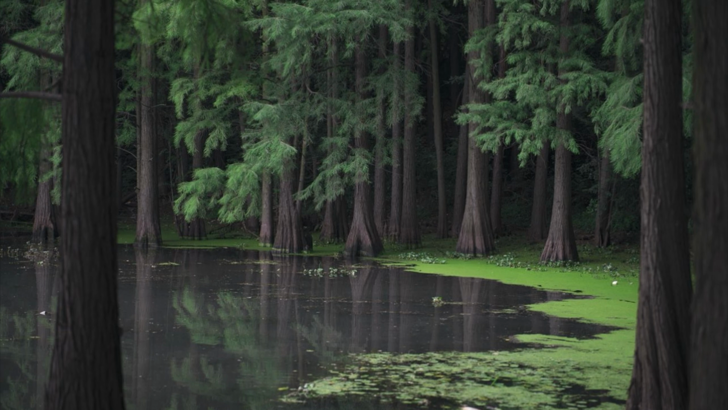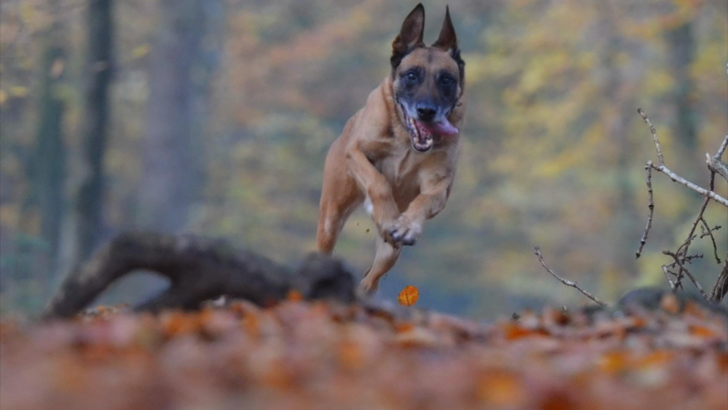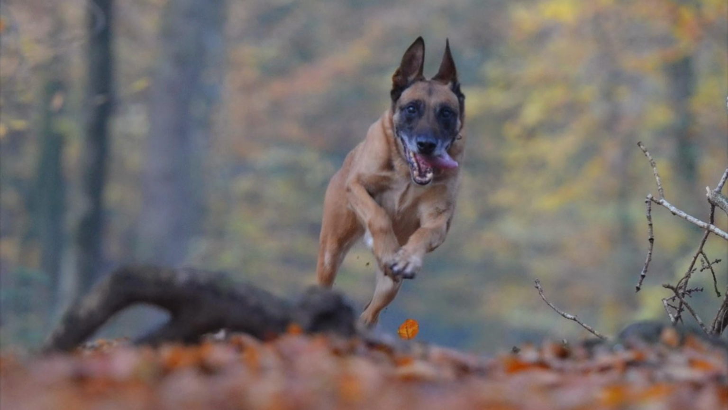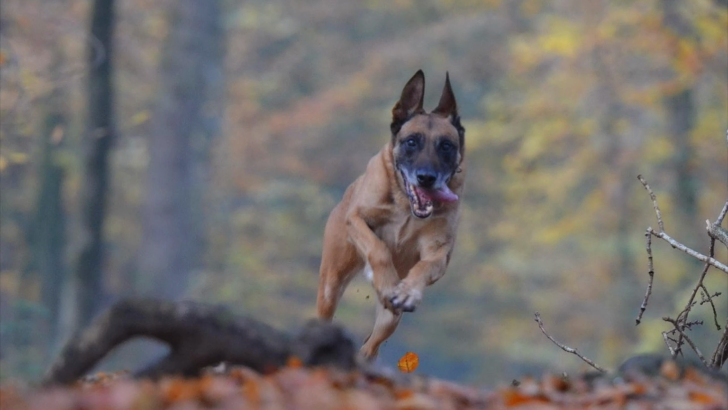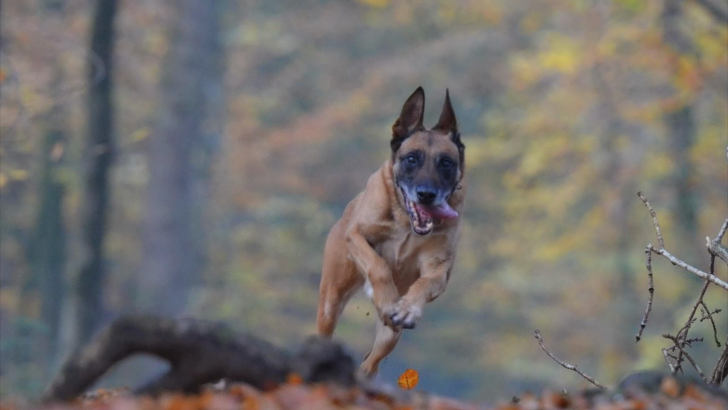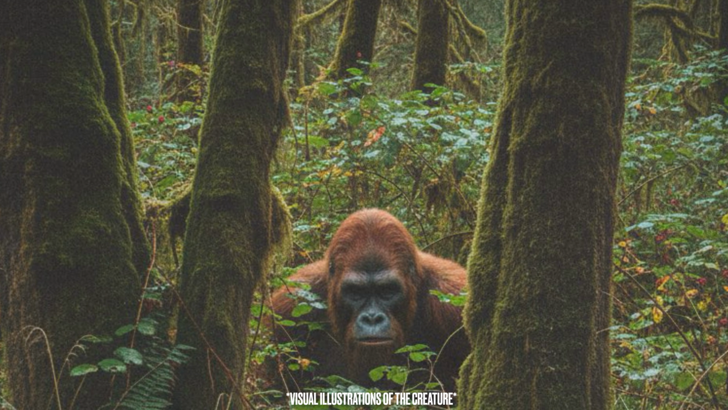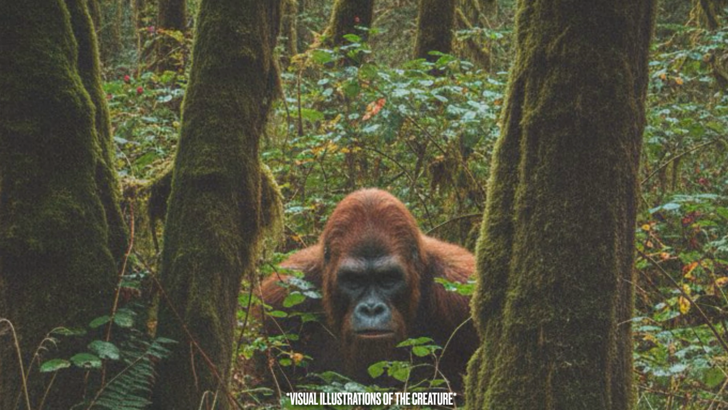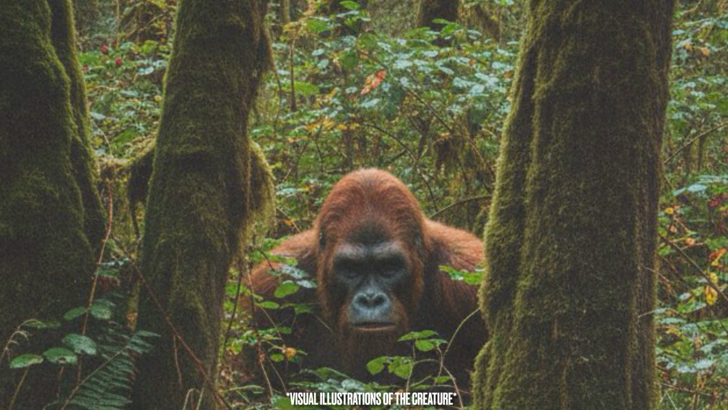As they fished along the water's edge, their dog suddenly took off into the brush, barking wildly. Moments later, a deep thud echoed through the trees, as if something heavy had struck a trunk or landed from above. Both of them froze. Then, through the tangle of branches, they caught sight of movement, something large, upright, and dark, slipping between the trees. The creature, according to the father, wasn't shaped like a man or a bear.